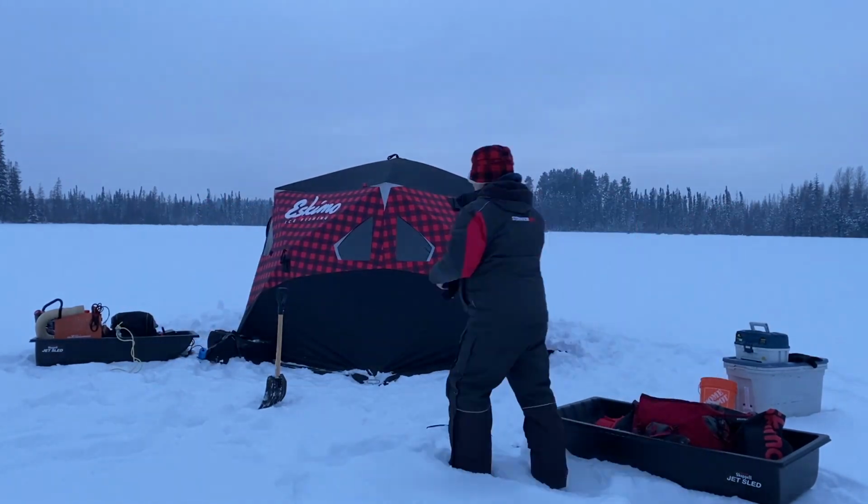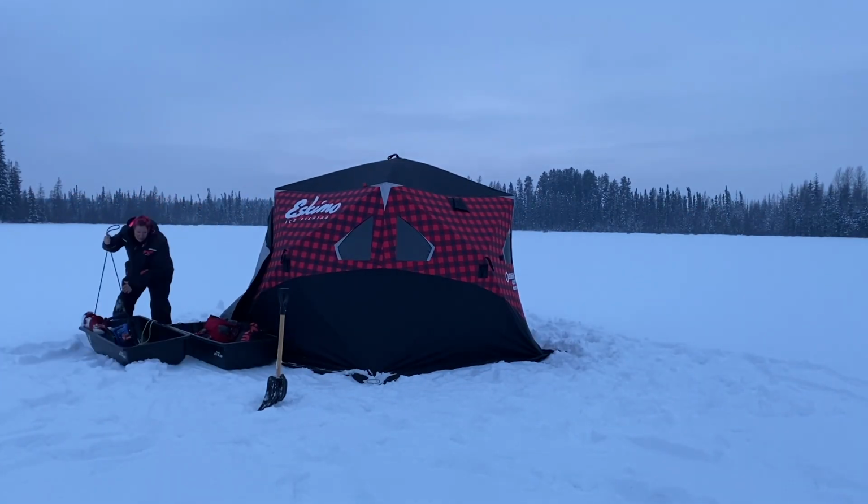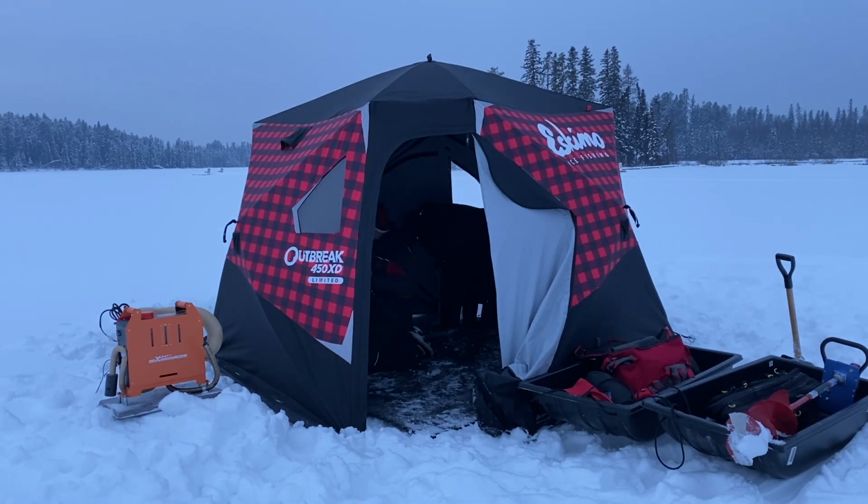the usual setup. We set up our Marcum camera. We set up our Lowrance. I had a video made of how I mount the two of them together. I'm going to redo a harness there for the next trip.